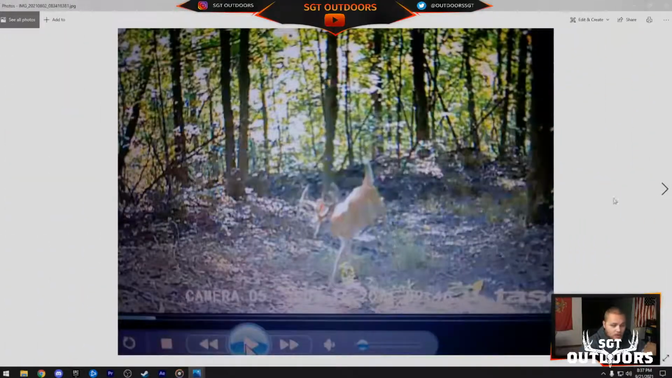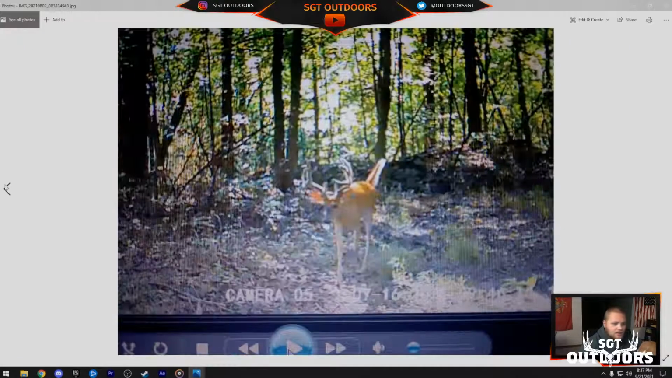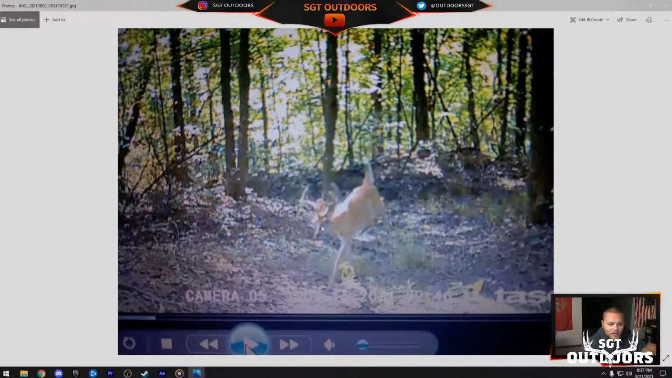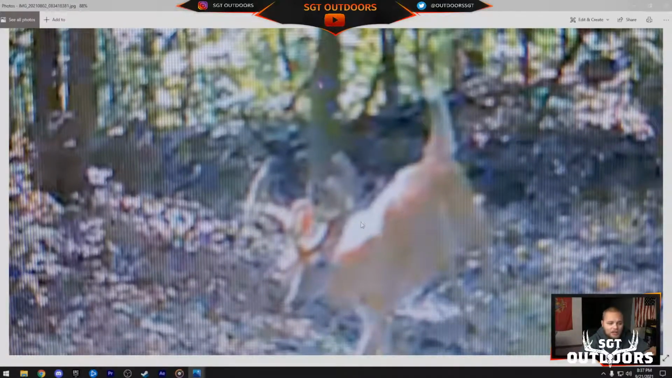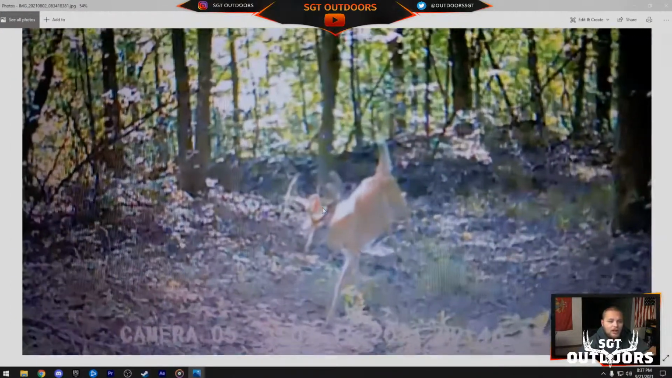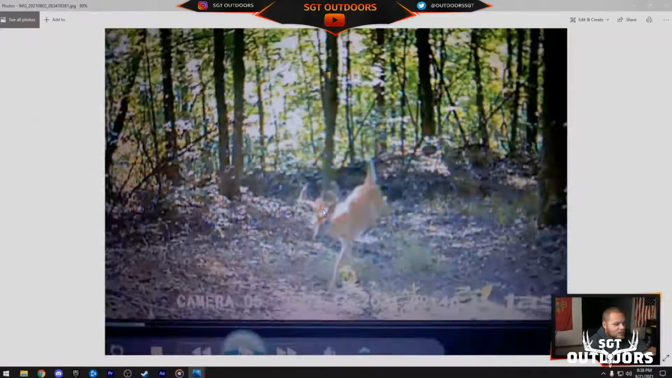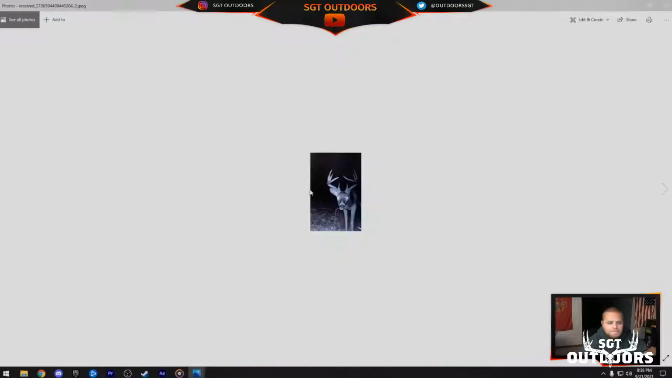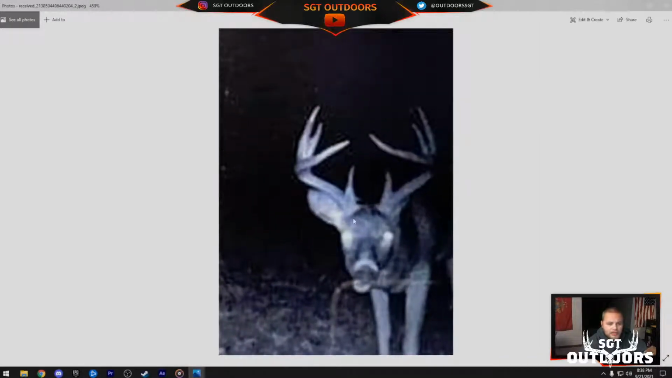Let's keep her moving. Oh, there's another good one. Oh, these were the back-to-back. That buck was being followed by that one. That's a good-looking buck, too. Great-looking deer right there. I don't know how bad that is on the stream. I can't really tell. Hopefully it's not too bad. You guys will let me know. Holy crap. That's a big buck. The mass on these antlers is amazing.